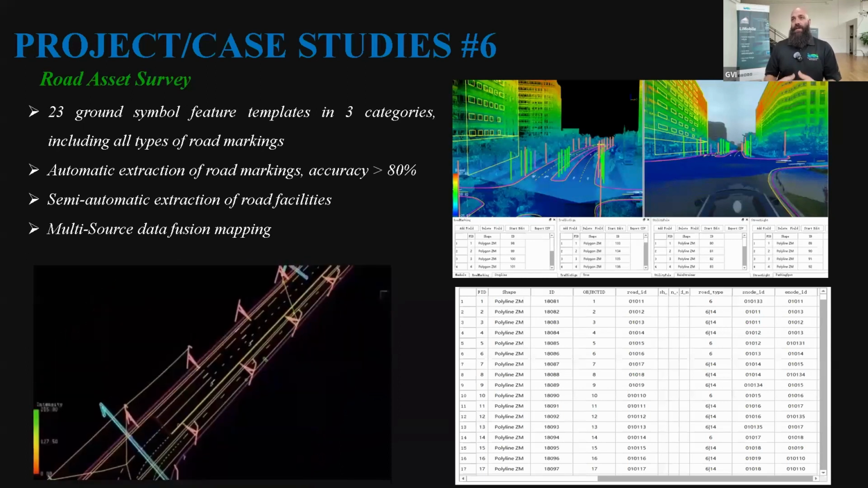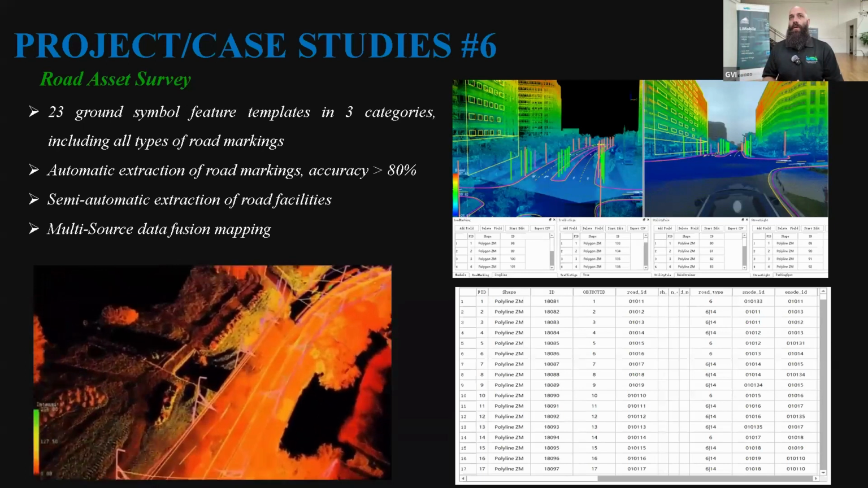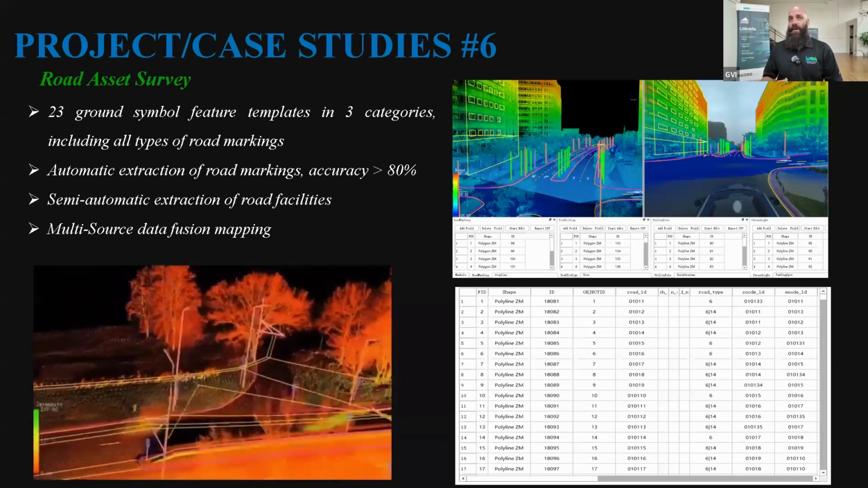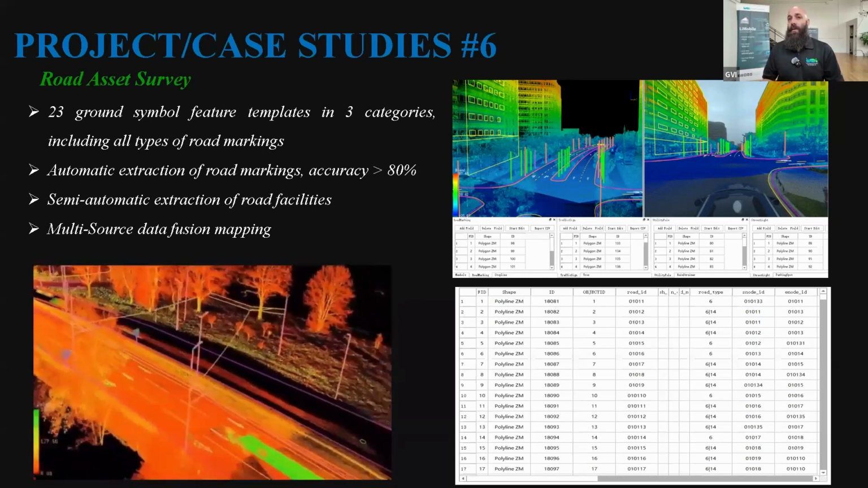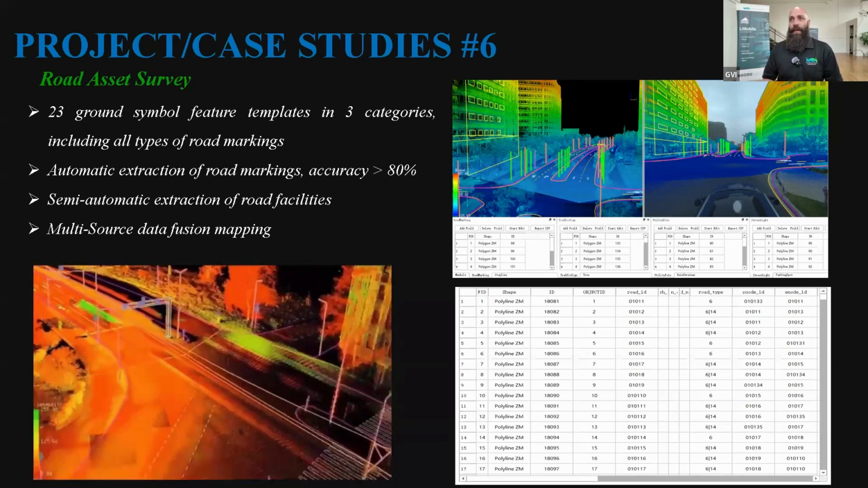Another one is the overall aspects of road asset surveys. This comes across the board. There are 23 different ground symbol feature templates in 3 categories, including all types of road markings. If there are road markings that we don't currently have within our system, please let us know and we will add them. Additional features include automatic extraction of road markings with an accuracy of 80% or more, depending on the type of feature, the marking, and the scan itself.